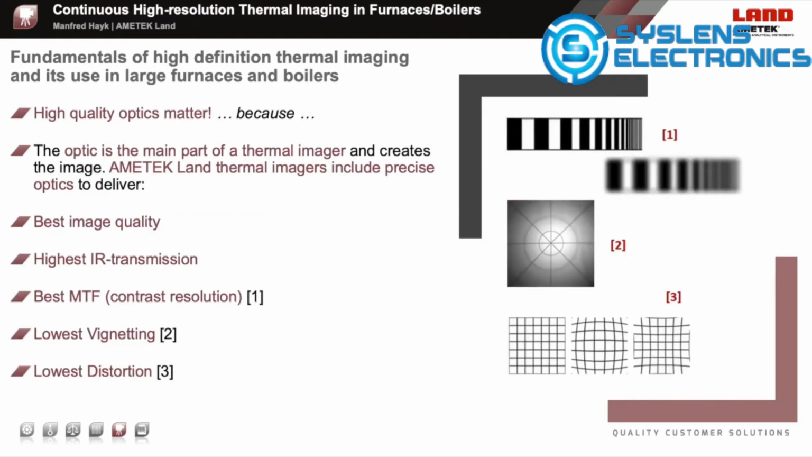Talking about optics. This is of course very important, especially with high-definition camera systems. As discussed previously, smartphones, for example, usually have pretty small lenses and apertures. They produce good images when there is enough light available, and these images are digitally optimized. For measuring temperatures reliably and accurately, you need to collect enough infrared radiation energy to get a sufficient measuring signal and a low noise level. This isn't necessarily given with all thermal imagers on the market, especially the non-industrial ones.